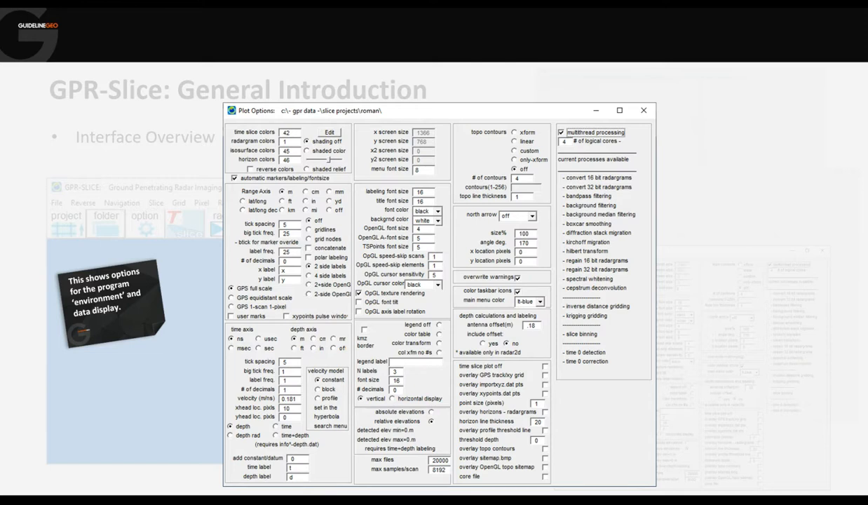Now, the only caveat is that the way it does it is it sends off individual radargrams to the different cores, processes them, and then pulls them back. So that means that if your data set is just a single long profile, the multi-thread processing isn't going to speed anything up. However, if you've got a lot of radargrams, you will see a huge improvement in terms of the processing speed.